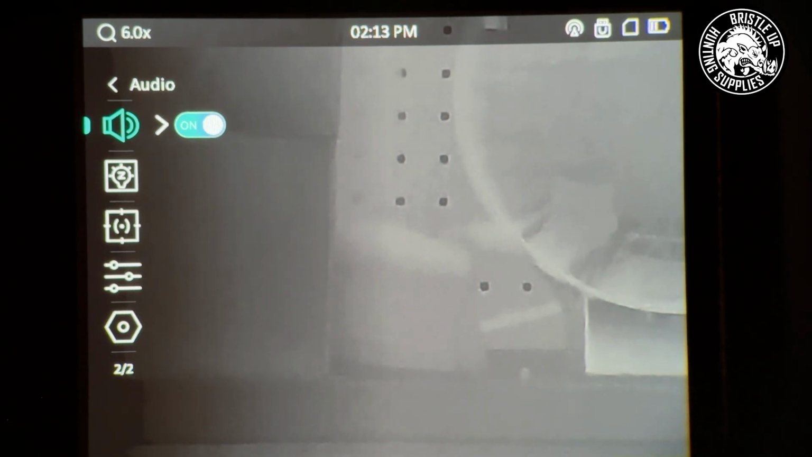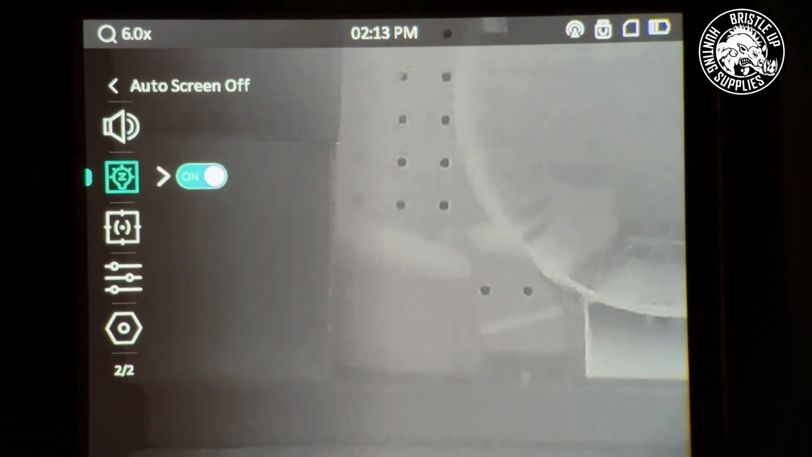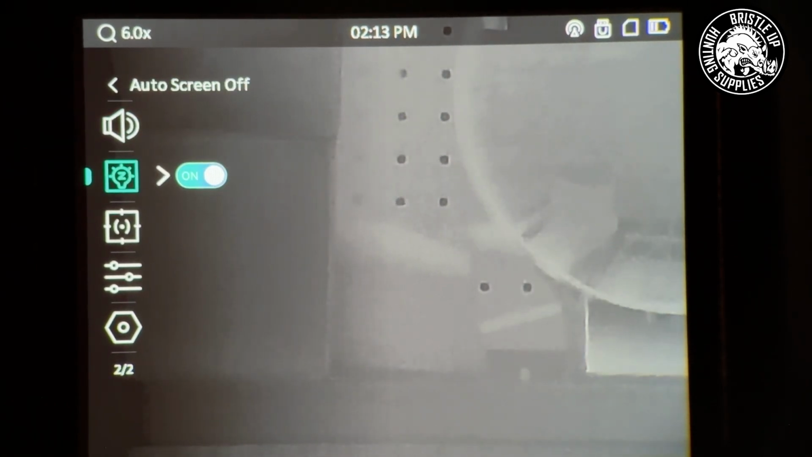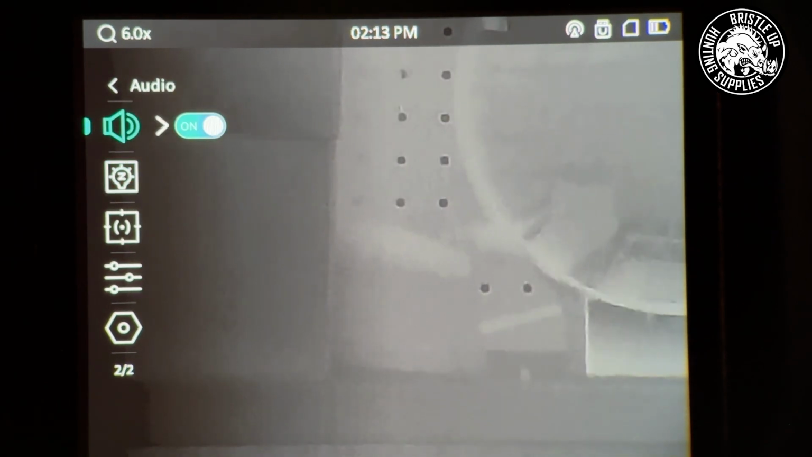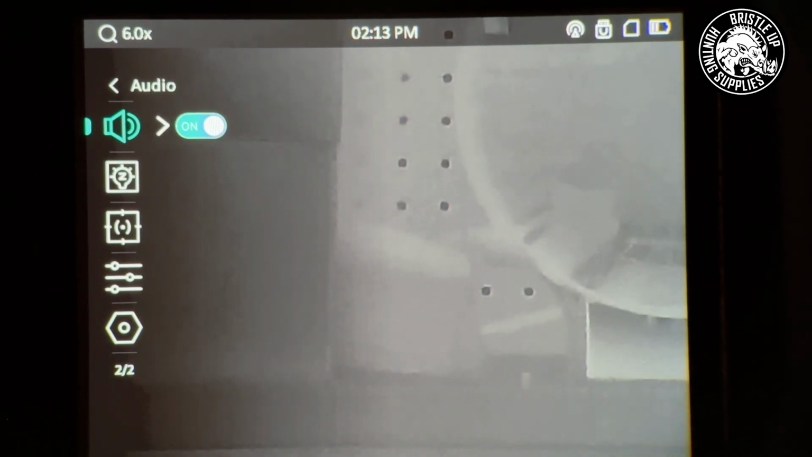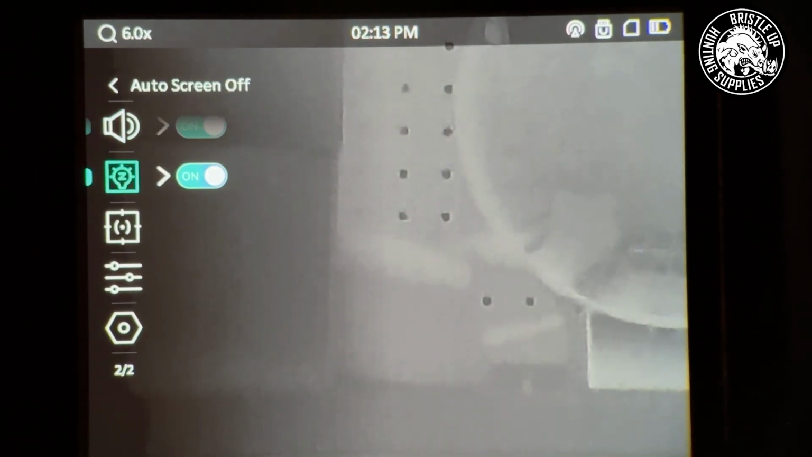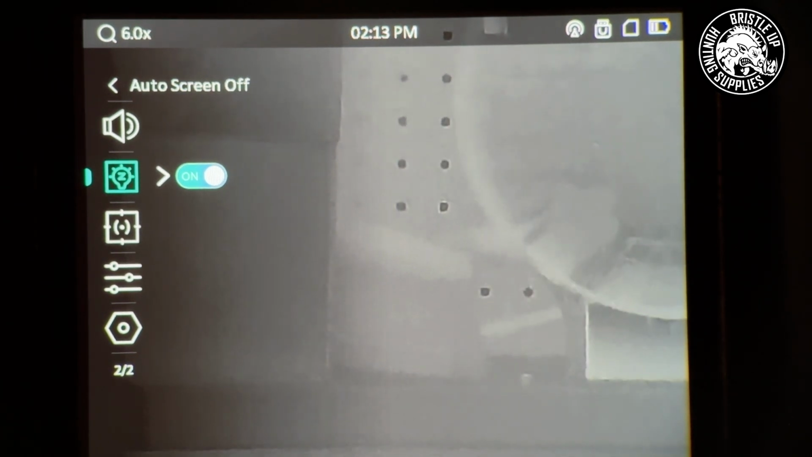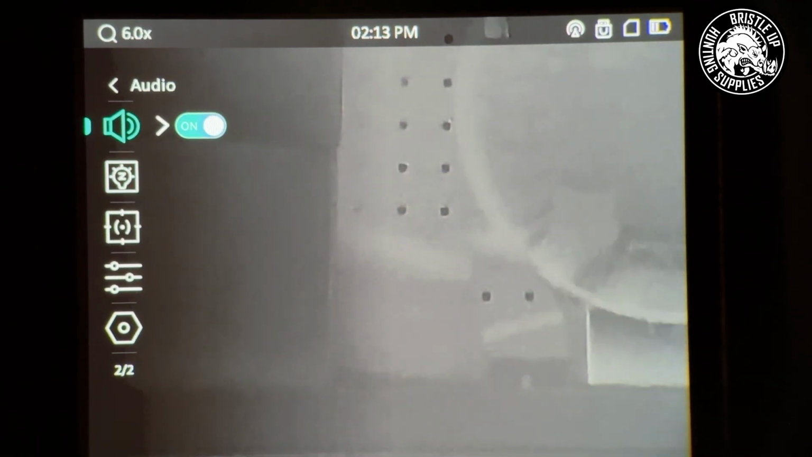So the Condor actually has built-in audio and it's not too bad as long as you're whispering. Certainly if I was talking as loud as I am now, it wouldn't sound very good. But most times when you're out hunting, you're not yelling anyway. So it's okay. It does the job for simple social media stuff, but it's still not that great.